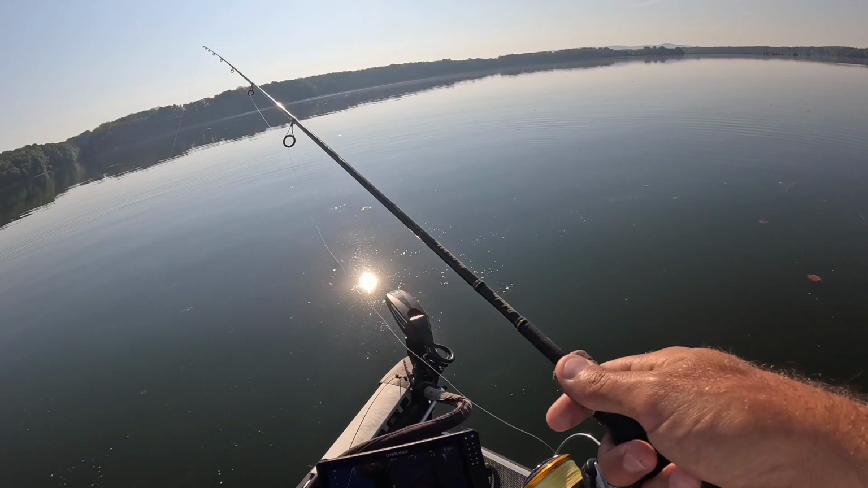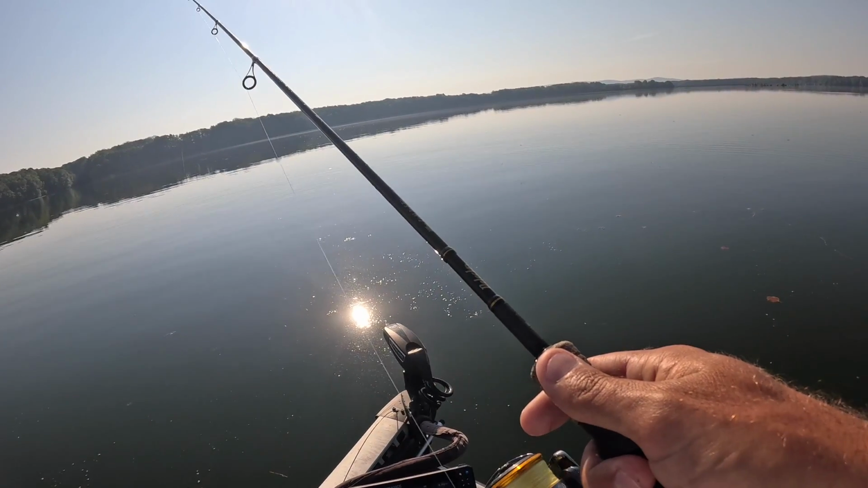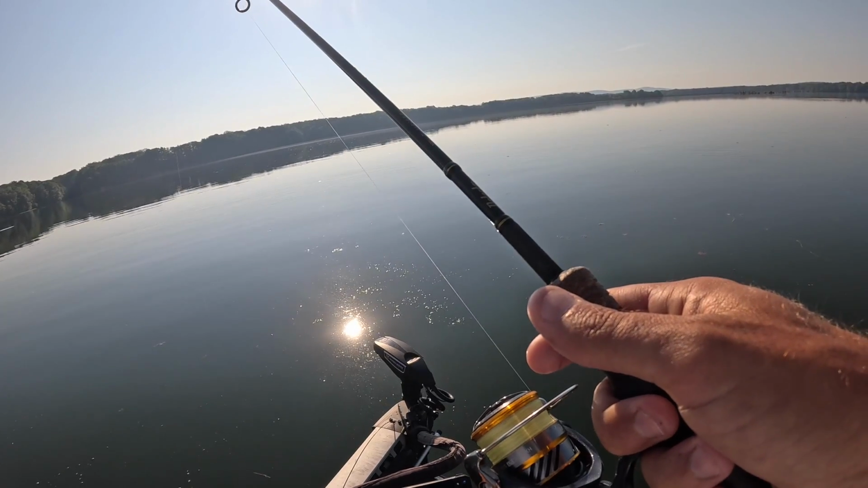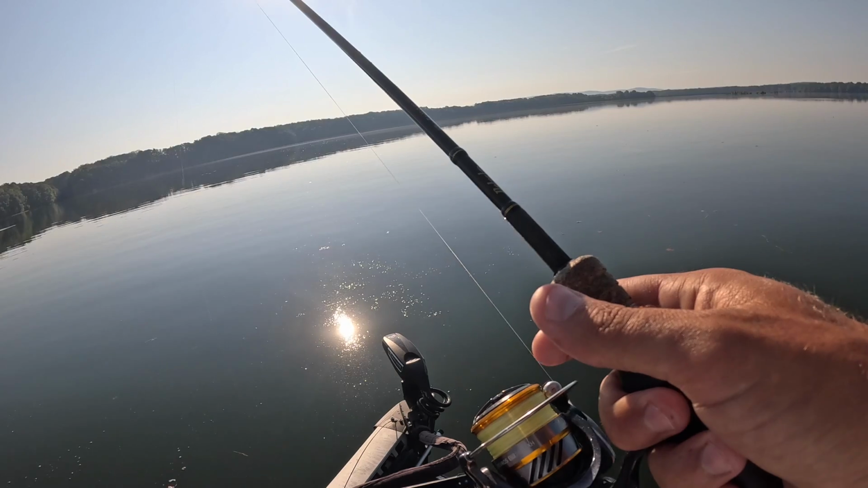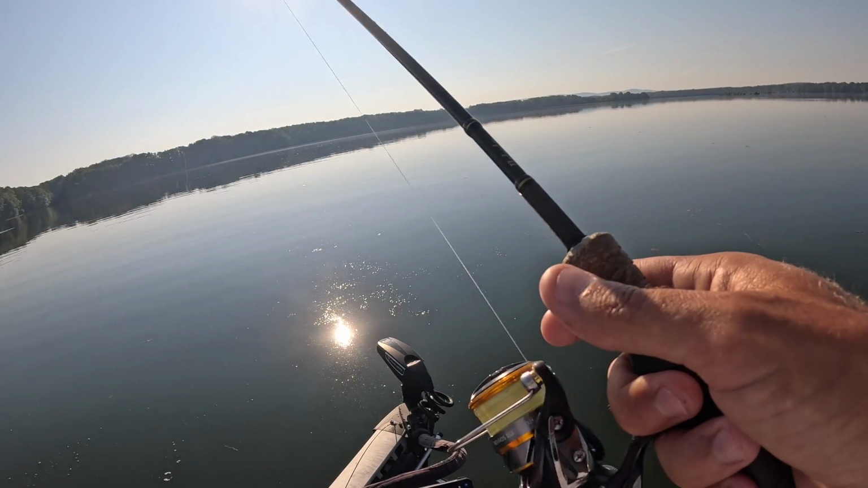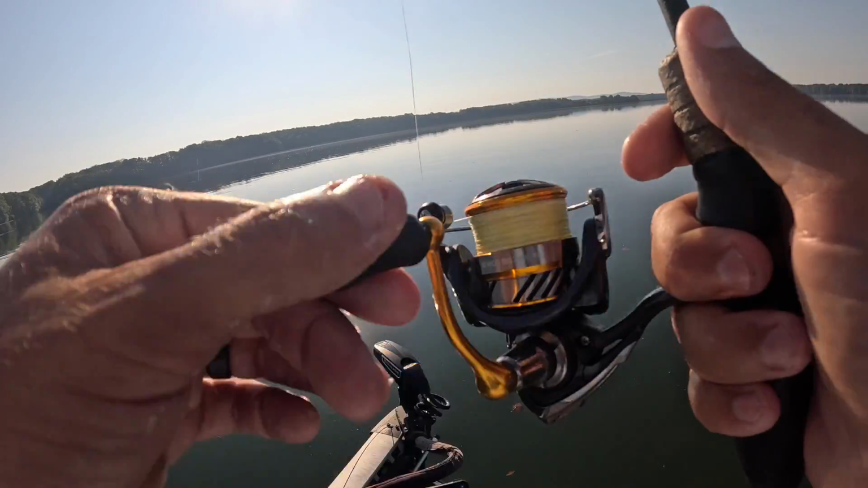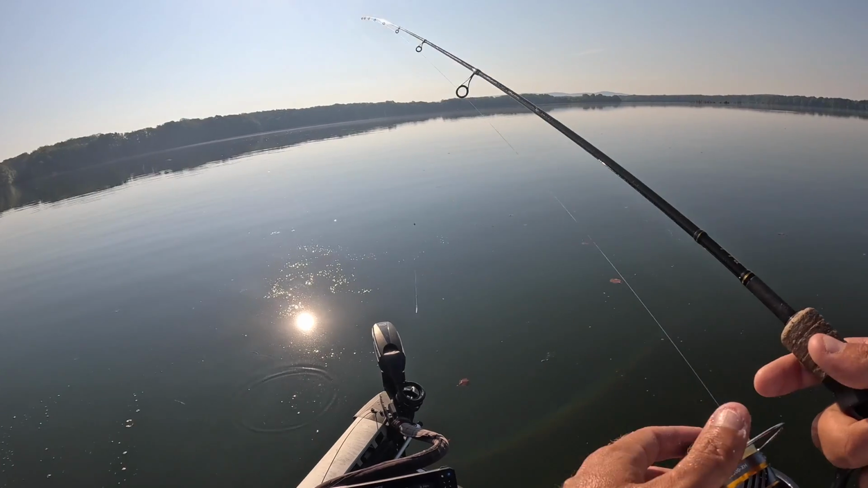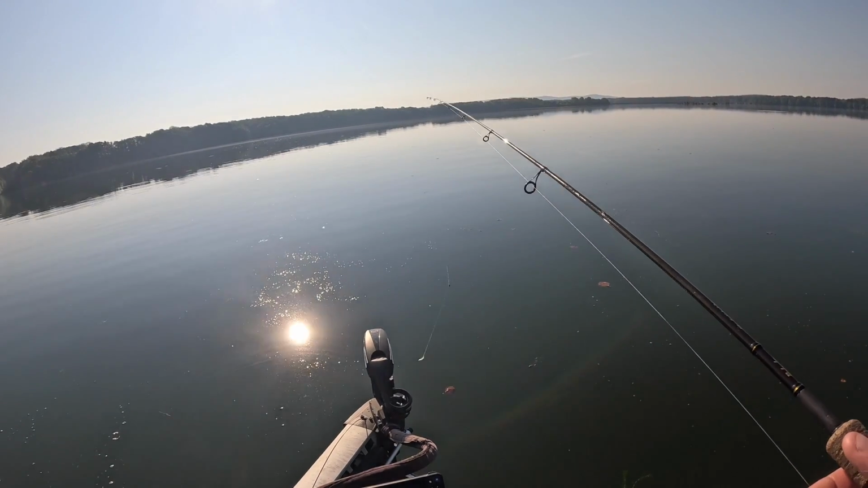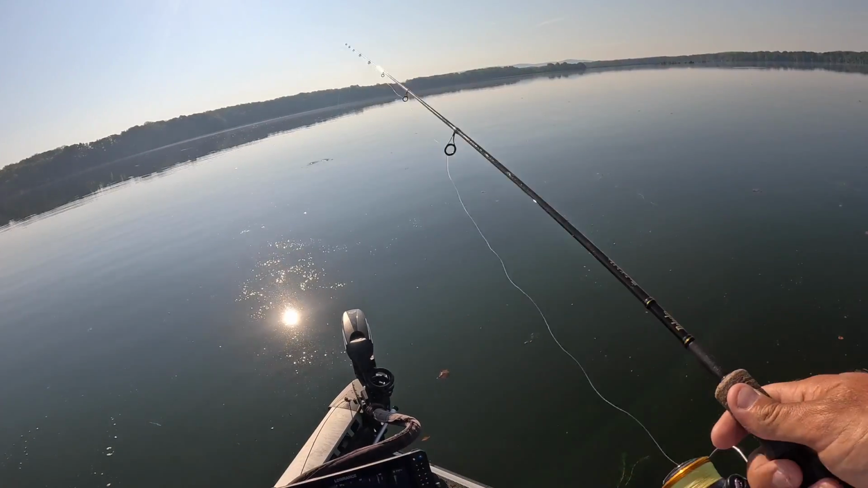I've been using this technology for quite a few years now, and I've used it a lot for crappie fishing. I've used it a lot for bass fishing. I've learned a whole lot about fish activity with it. And honestly, it's been very intriguing to me to learn all these little nuances and all these little things that crappie do and bass do that we never knew.